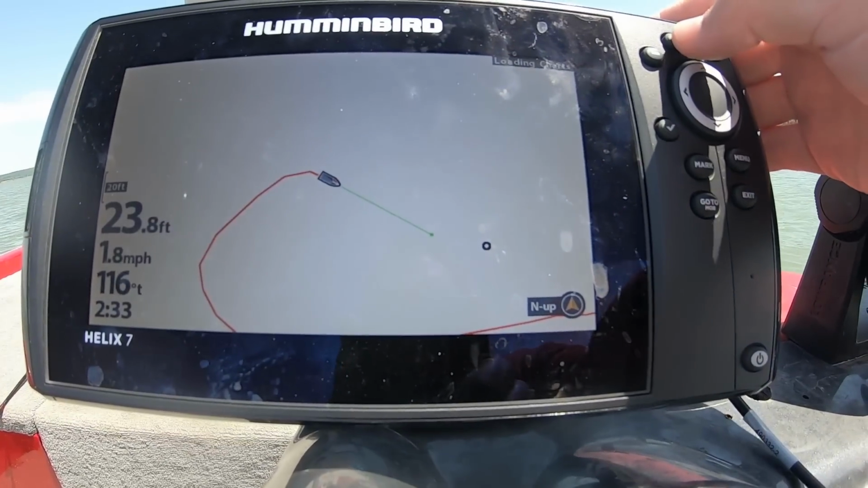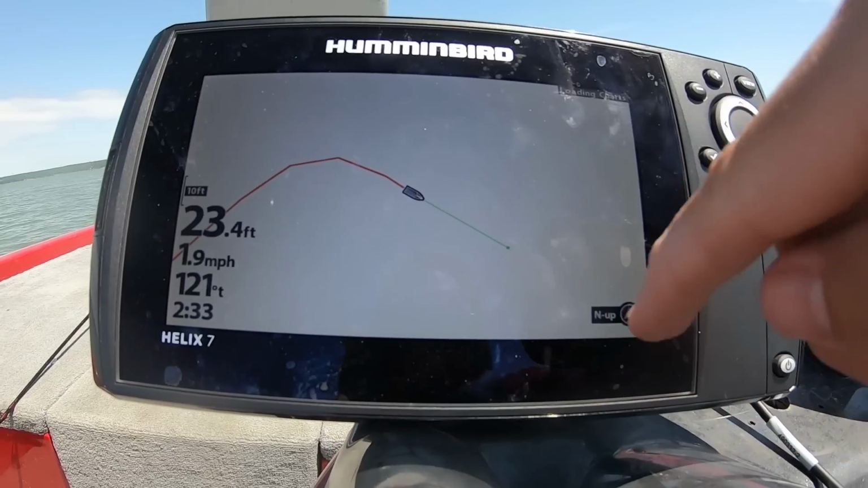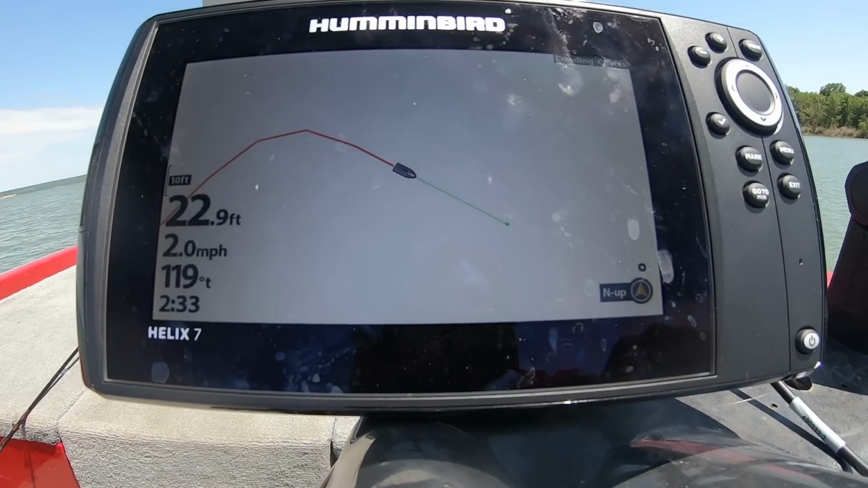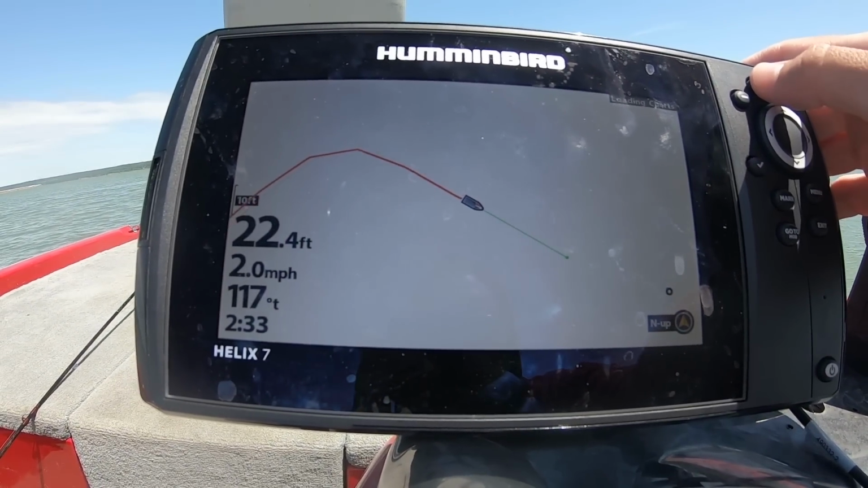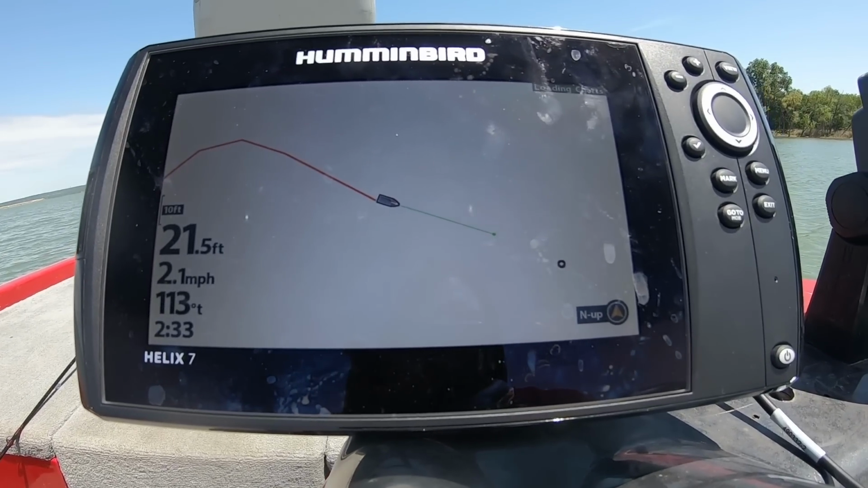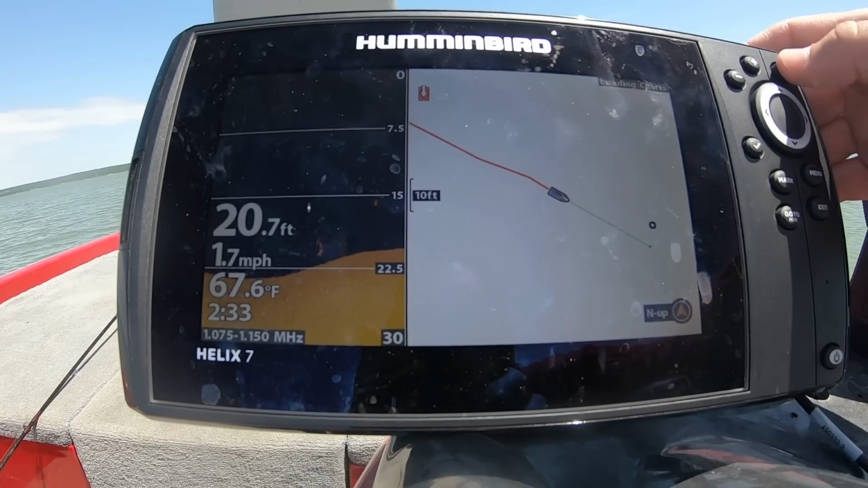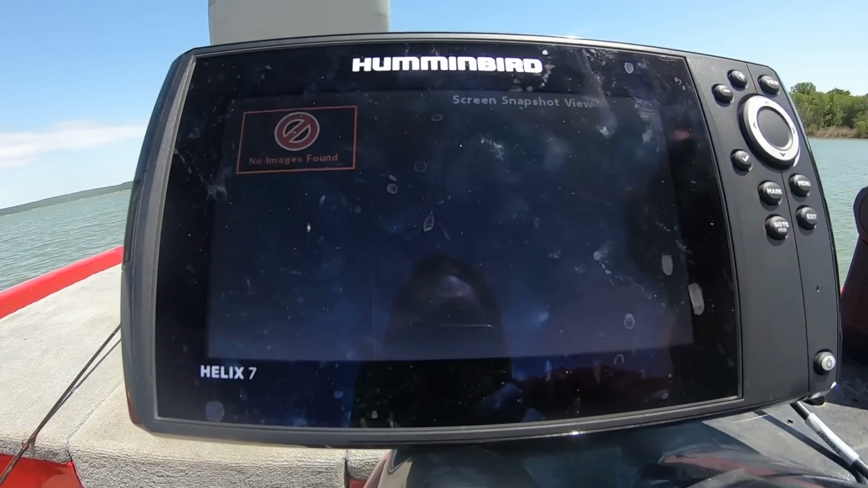You just kind of line it up, zoom in as you get closer. I do like this little feature where it's kind of showing you your line on this Humminbird Helix. That's pretty nice. And so we're just gonna kind of go toward it, and then when we do, we're gonna switch over to 2D.